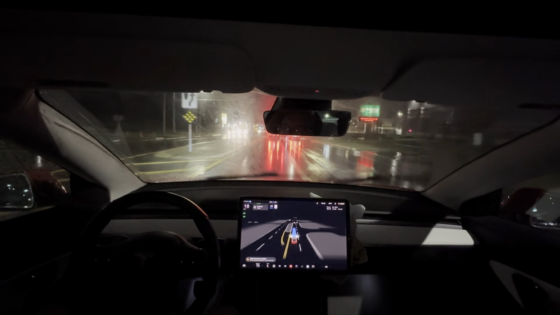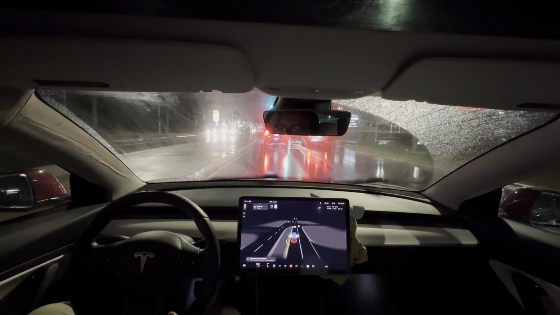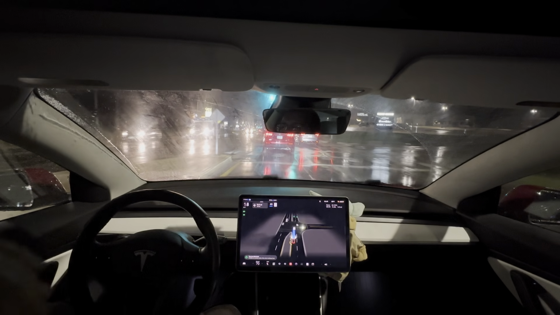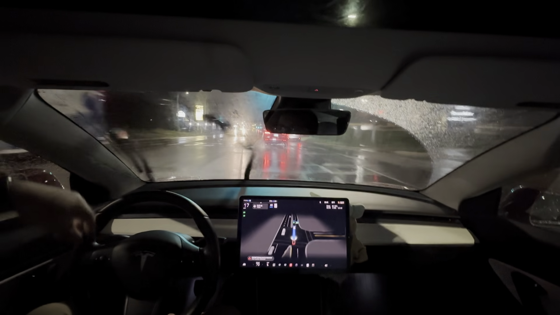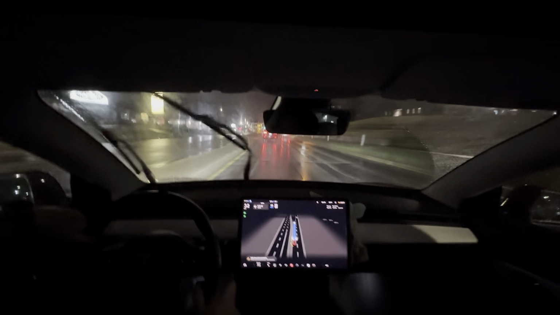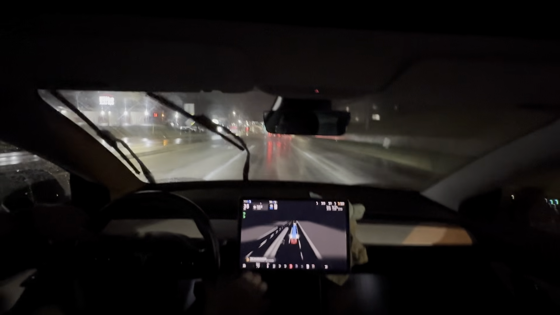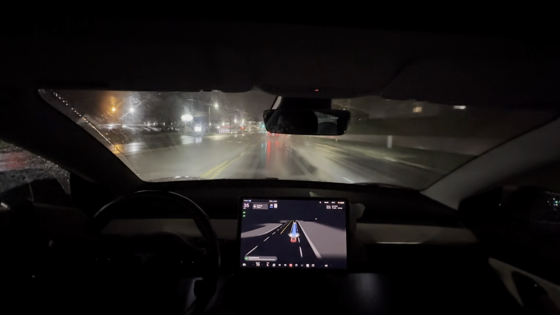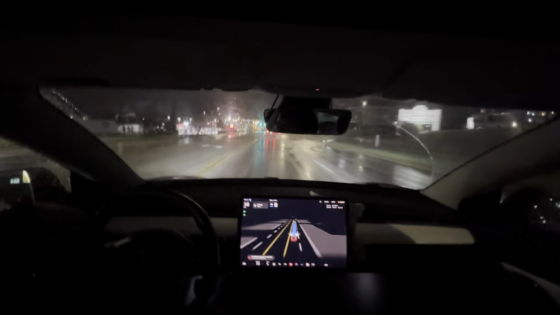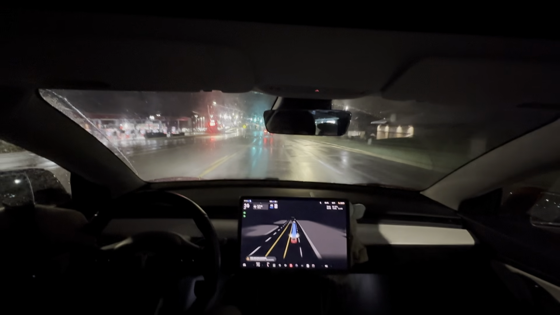So there used to be about four or five places where I didn't like FSD 11, where it would change lanes inappropriately. I haven't had that happen once on 12, except for that one turn that I showed you earlier, heading northbound, where it wants to be in the right lane that cuts off before my right turn. And that must be map related. It must think that that right lane goes through.